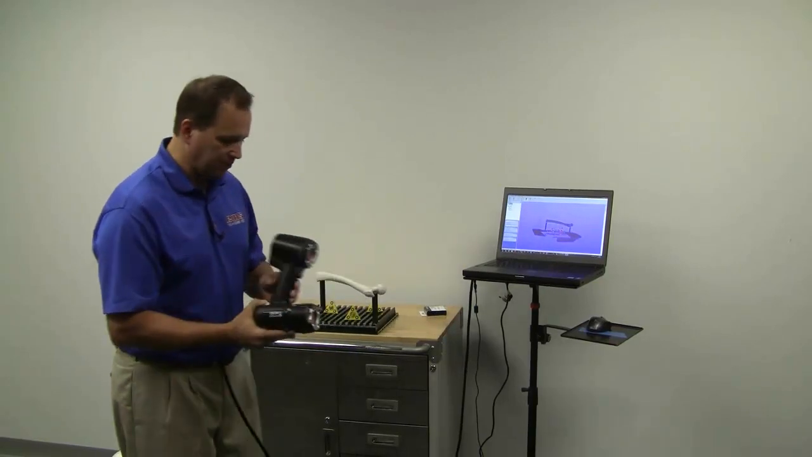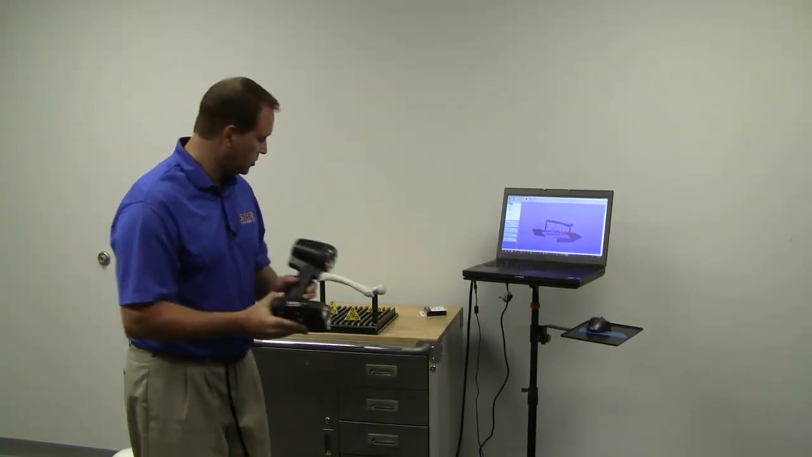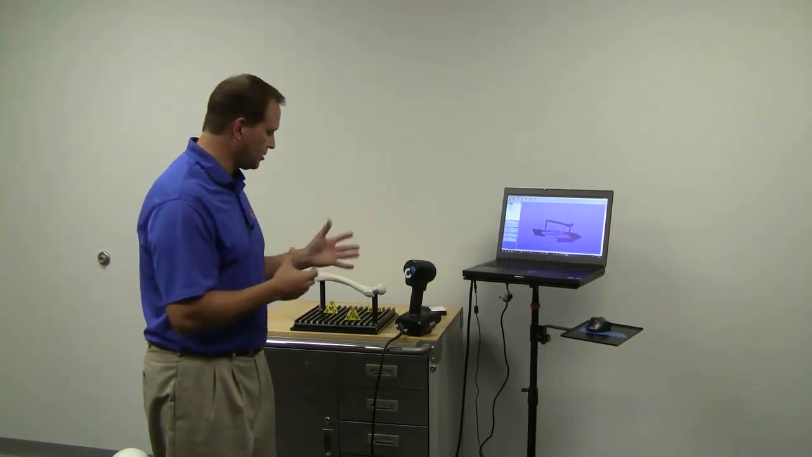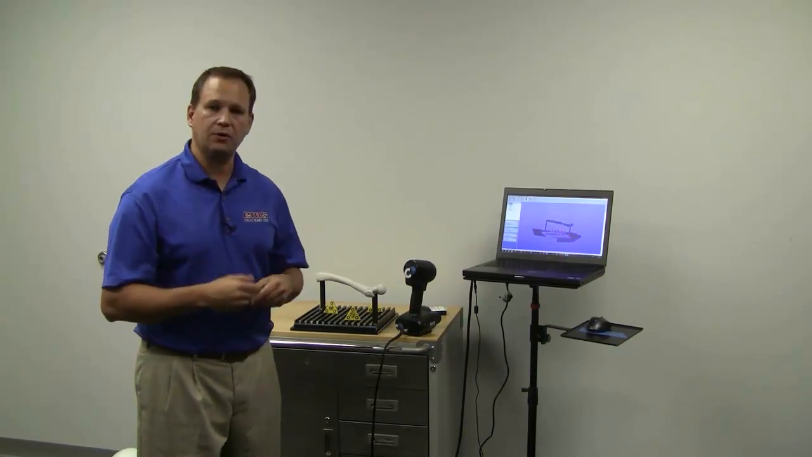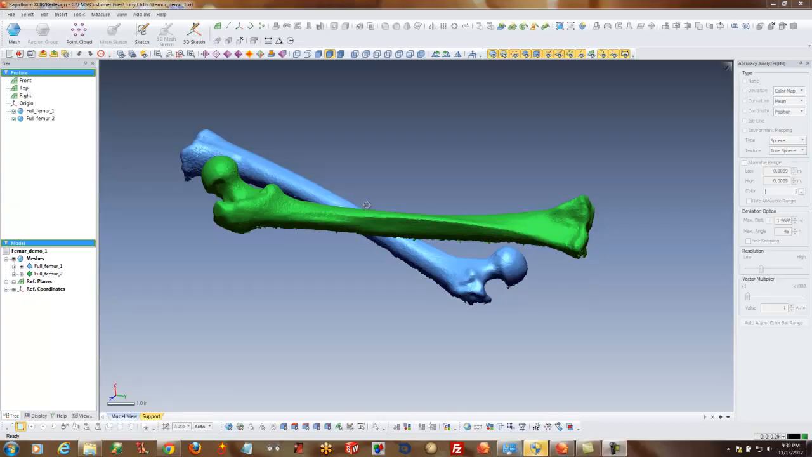But to wrap up with the scanner, it's very portable, it's very fast, it's easy to use, and for a lot of applications it's going to be a perfect fit, because it doesn't require a lot of setup, doesn't require a real expert. Basically anybody can learn to run this scanner in a few minutes. So let's go ahead now and go to the software, and we'll get into more of how that works.